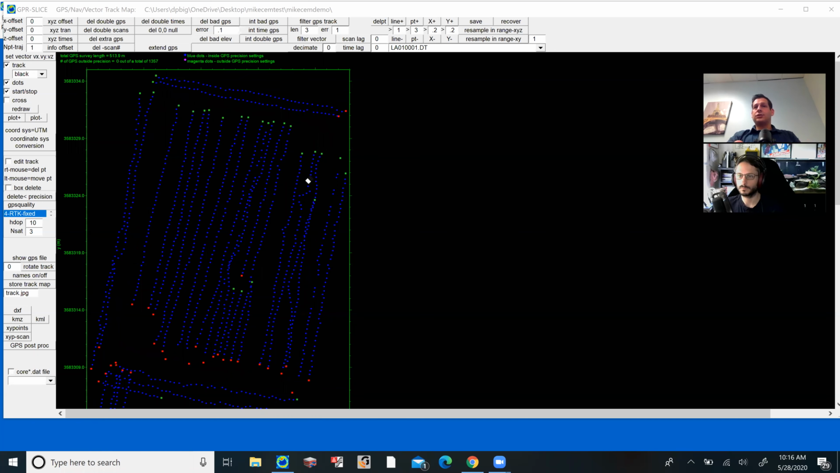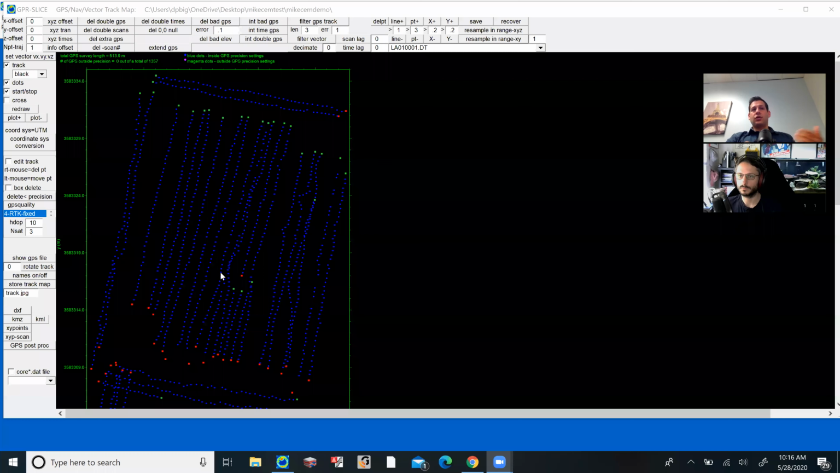So our GPS track looks great. This was done with an RTK GPS. Actually, it was a Leica Geosystems GPR. Excuse me, DS2000, but it's tied in with a Leica Geosystems